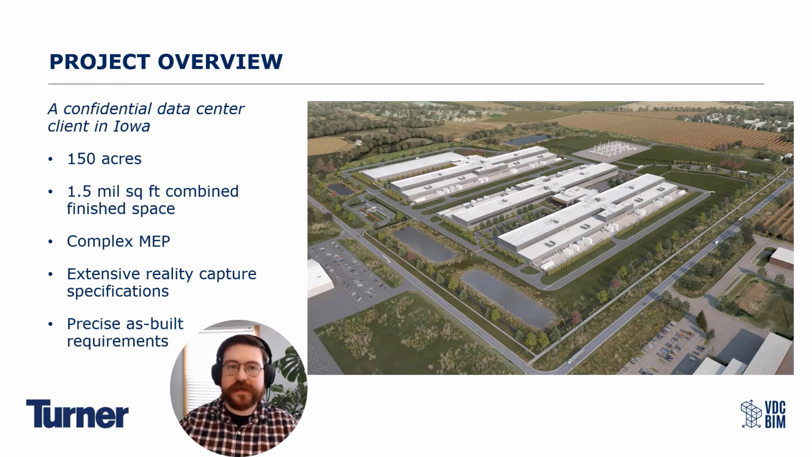So you can see some key facts and components about this project, but really I wanted the focus to be more on the extensive reality capture specifications and the precise as-built requirements. So as a lot of you may know, the AEC industry at large is moving more to this as opposed to away from this. So a lot of what we're talking about today is going to be underlined by that fact and kind of reinforcing that fact. So let's keep going.